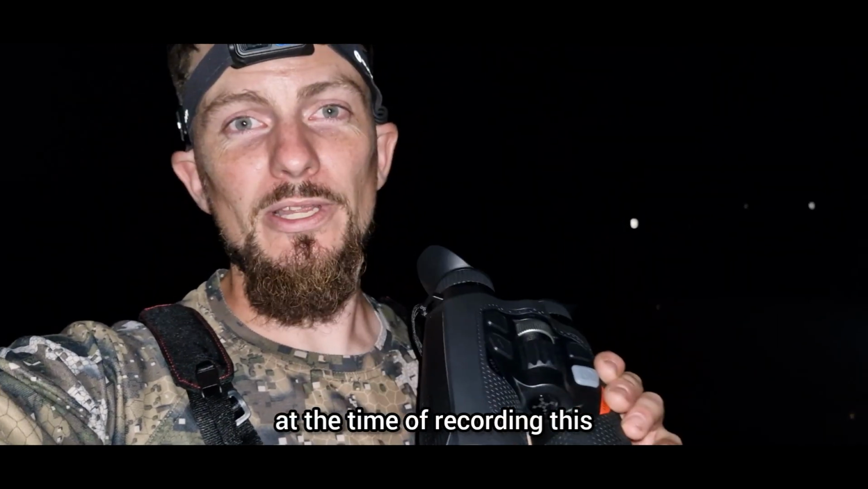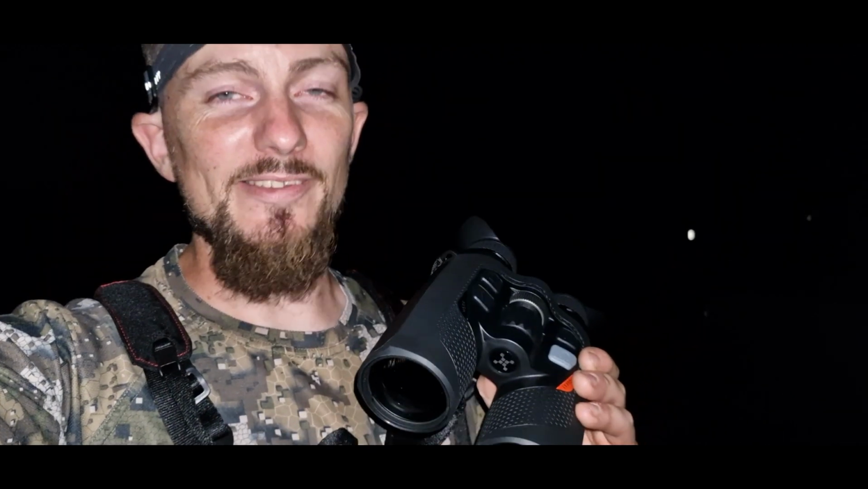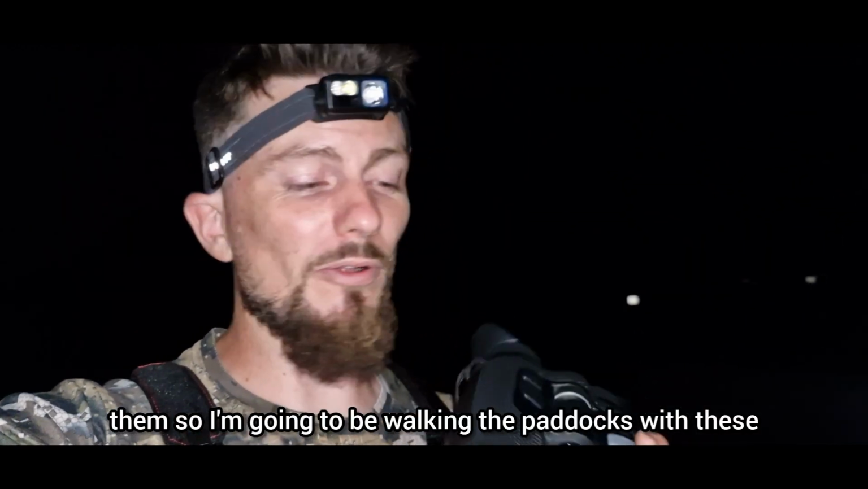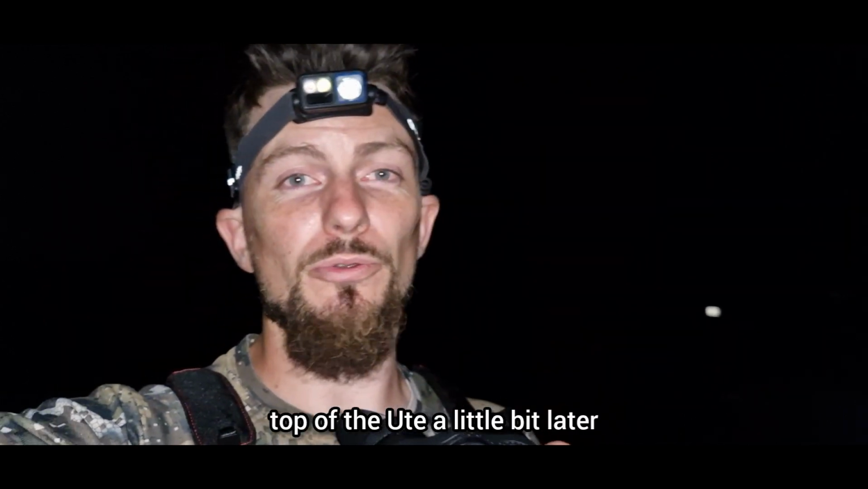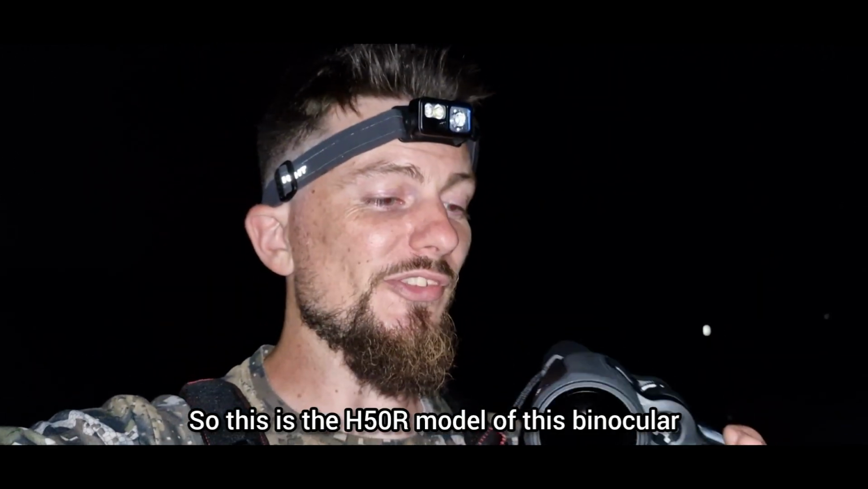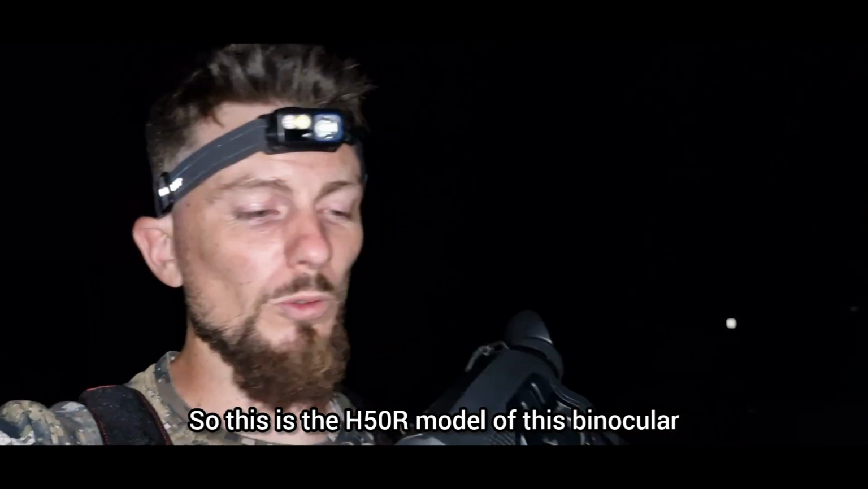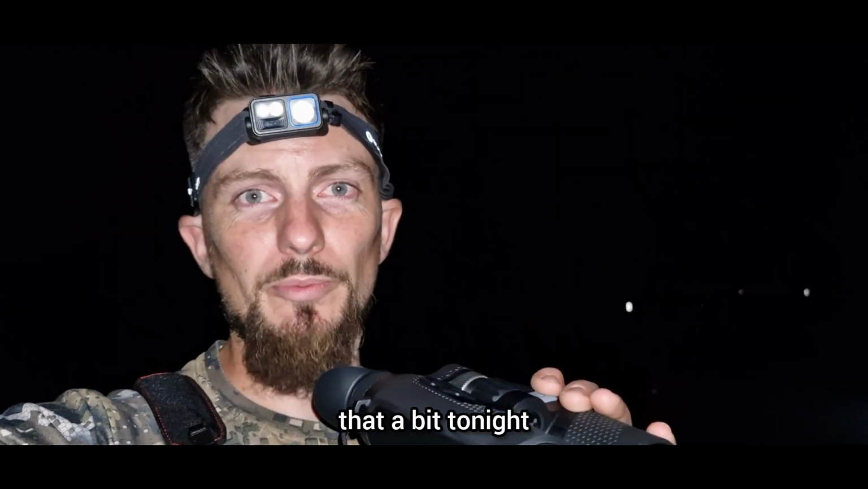At the time of recording this, I've had this for just under 2 weeks now. This is actually my first night out with them, so I'm going to be walking the paddocks with these, and I'm going to be putting the Lumi on top of the ute a little bit later, scan around trying to utilise the laser rangefinder on that. So this is the H50R model of this binocular, so it means it's got a laser rangefinder in it, so I'm hoping I'll be able to utilise that a bit tonight.